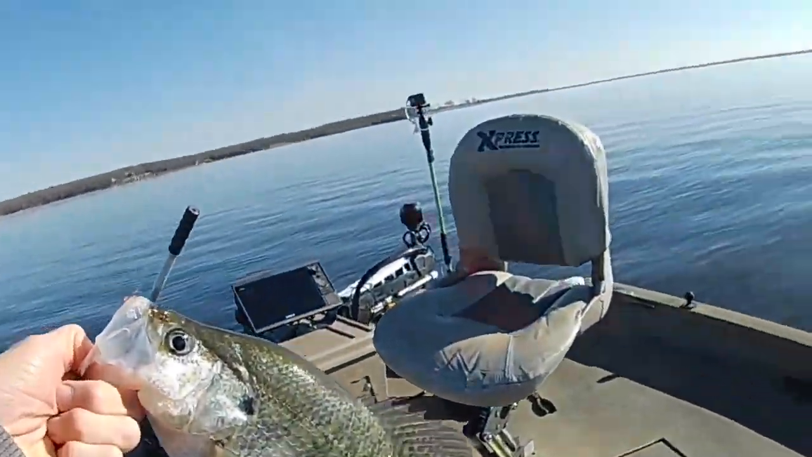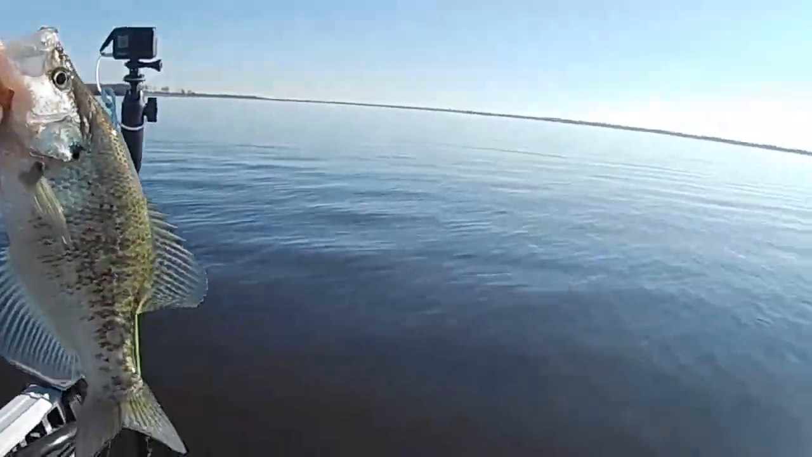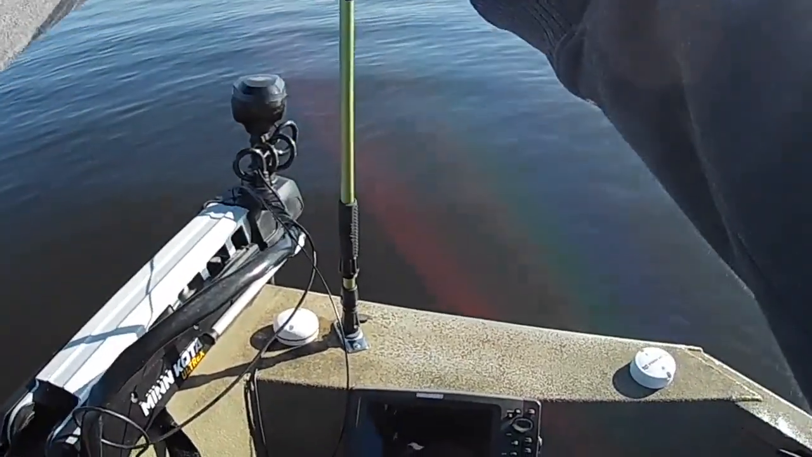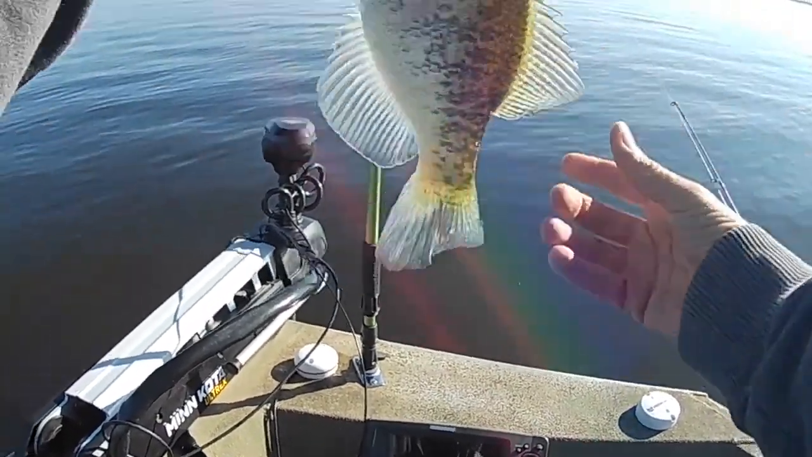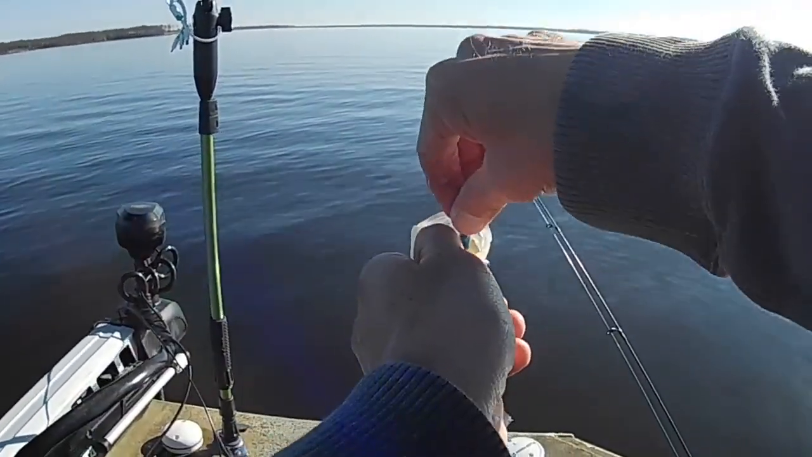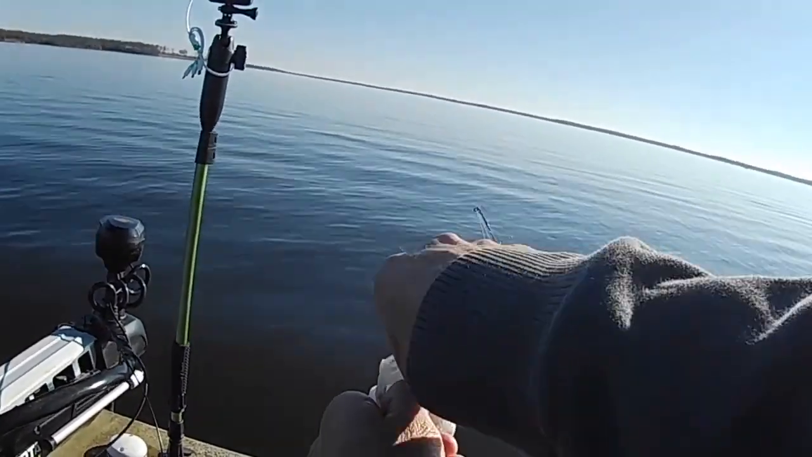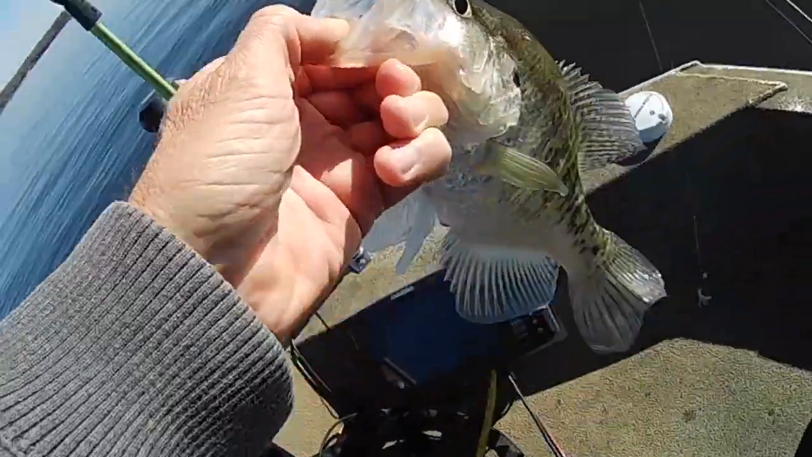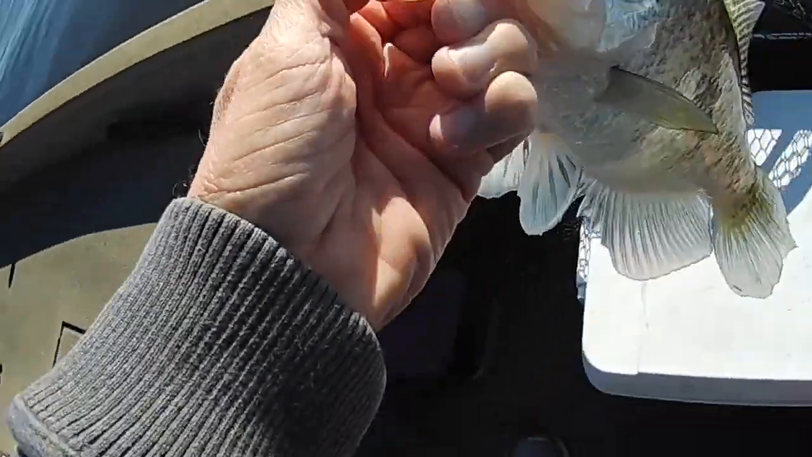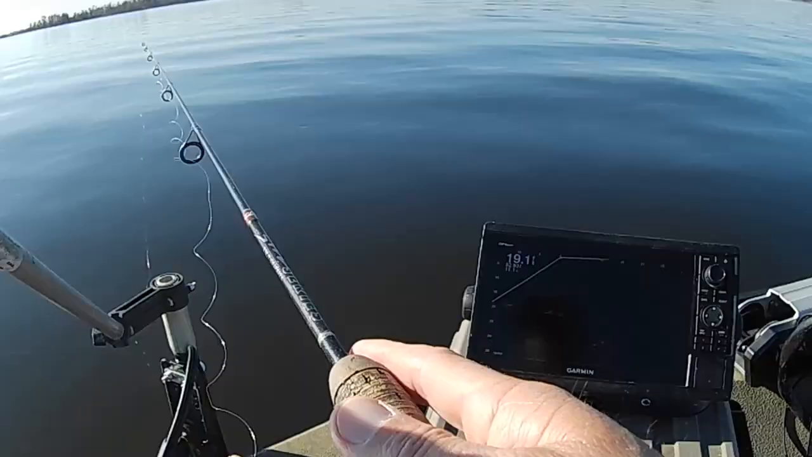Another good nice fish. Another nice fish. Man, he ate that bait too. Look at there. Got that bait down in his mouth. Got it down in there good. What I was saying is that with the braid, obviously you can detect the strike better and get maybe better hook penetration.